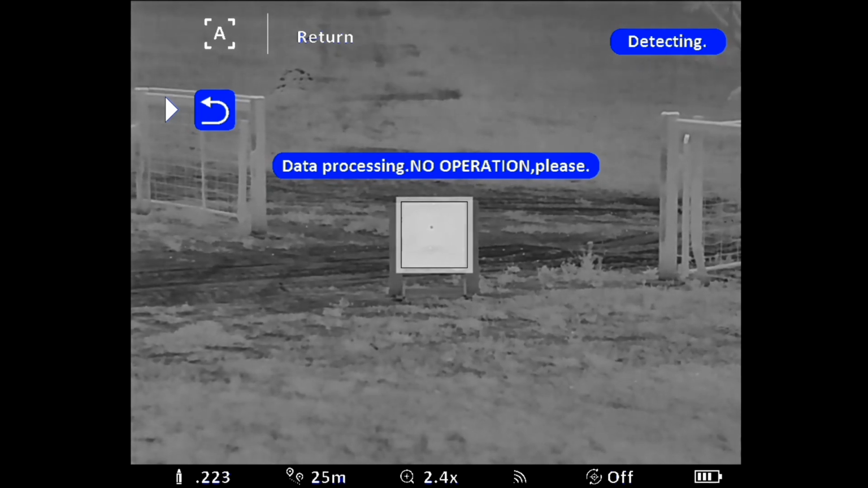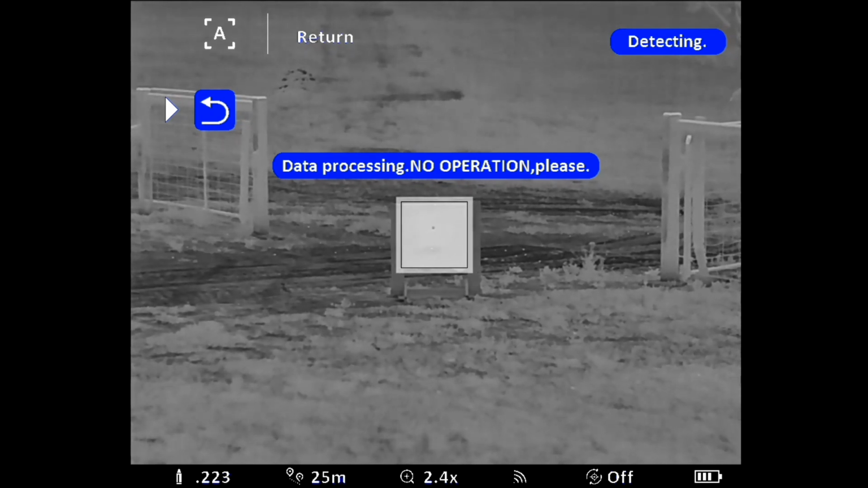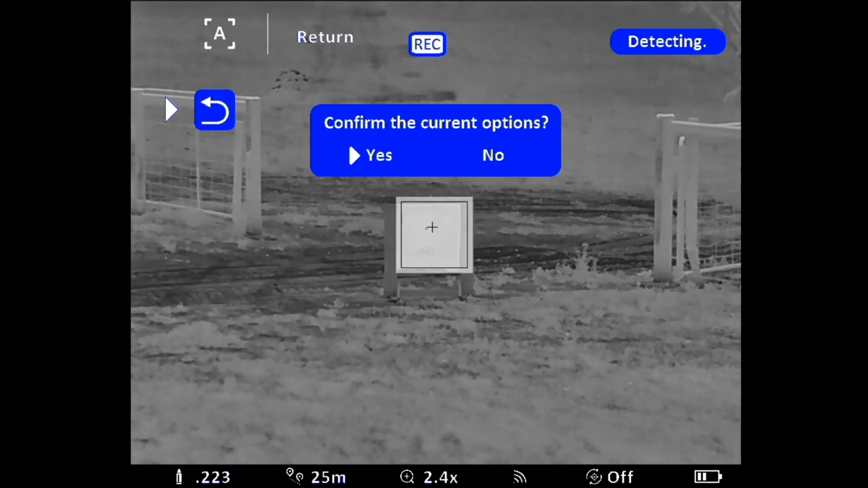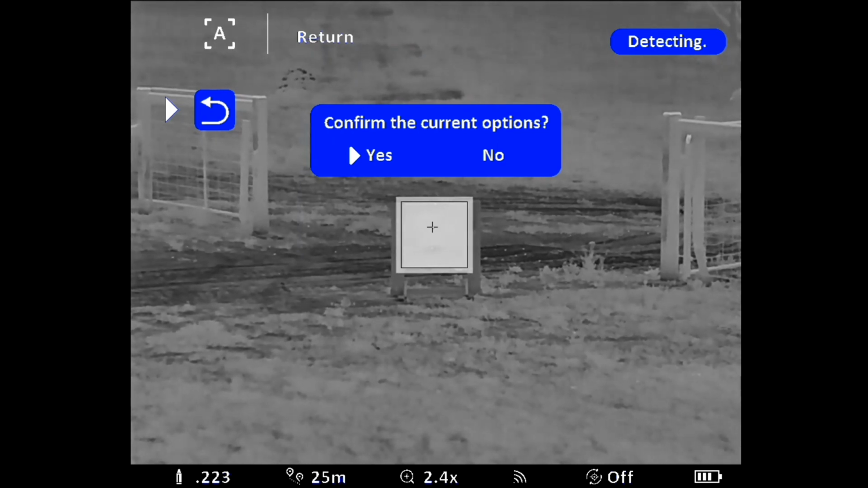It's only about 2 mil thick. Just shooting through paper, you hardly see any heat signature from the bullet hole at all. We've had plenty of scraps of poly belting lying around the property, so I cut one out to the right size to match the square in the target. Okay, so it says confirm that is where the hole was. Yep.